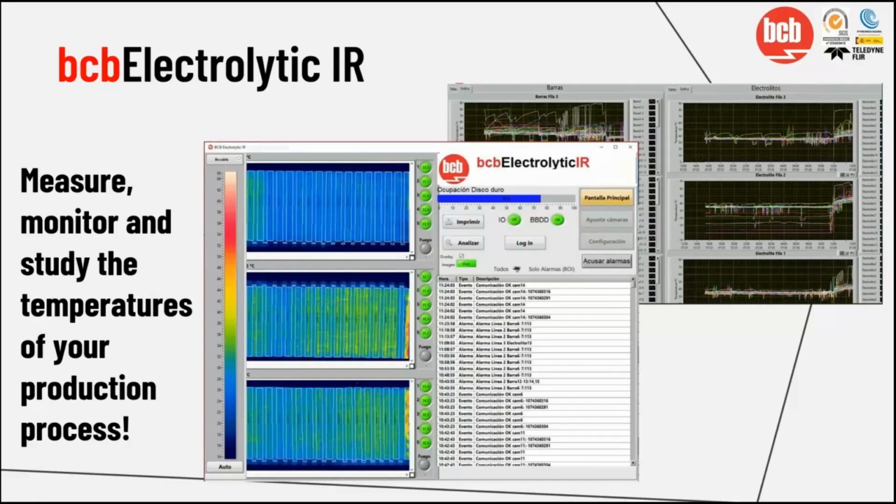As you can see on this screen, we have our interface, the one in the middle, and you can check live the temperatures of all the line, of all the cells, and also your overflow boxes. Also, if you would like to add more regions of interest in these areas, you can add them, and you can place a specific alarm for every single region of interest in your lines.